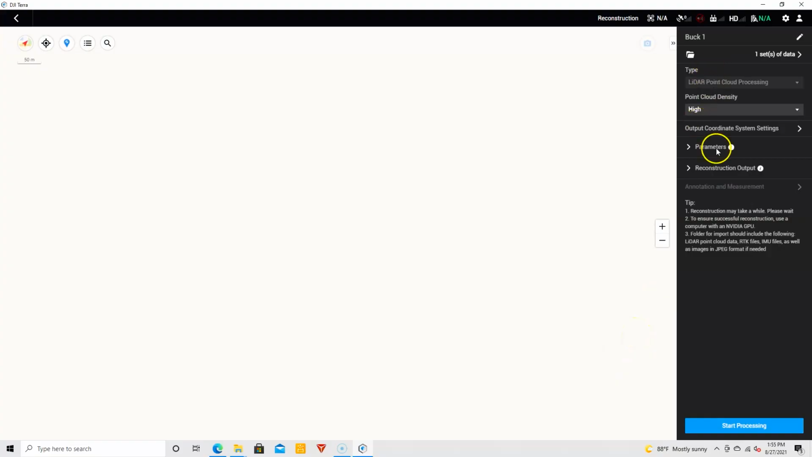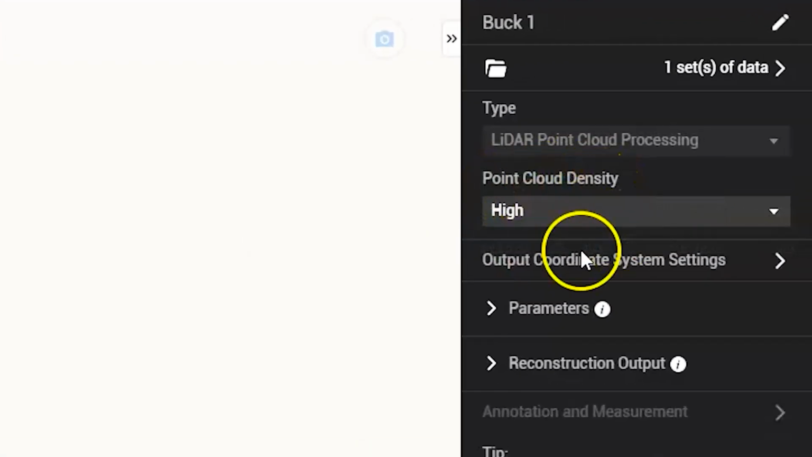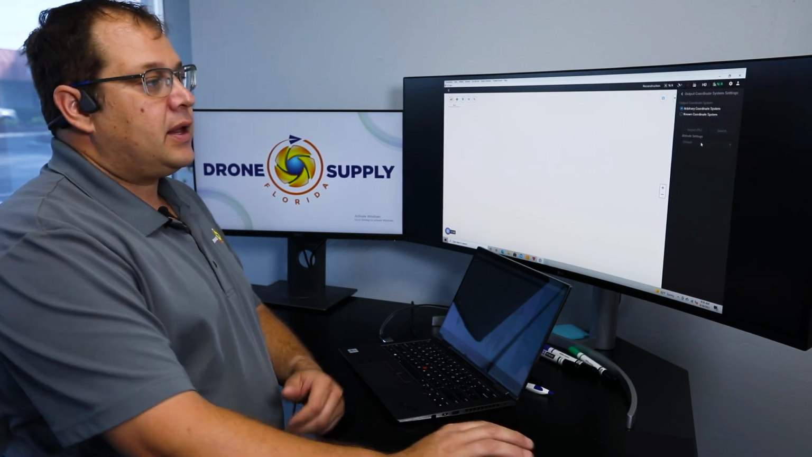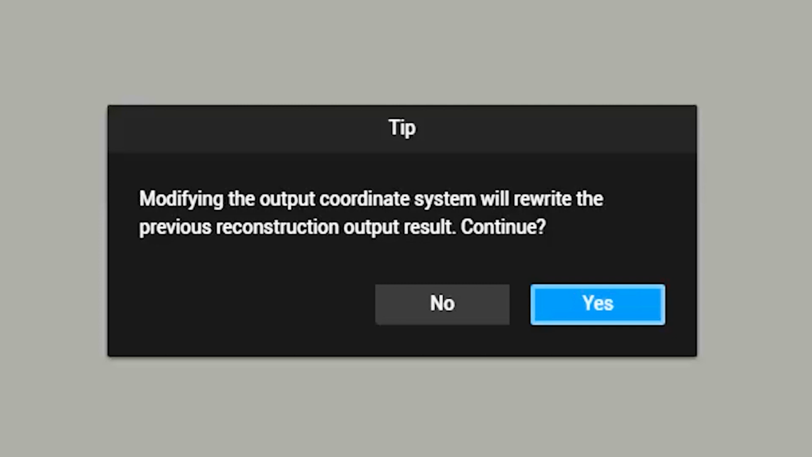Then I'm going to go ahead and look down the settings. The first one's going to ask me my point cloud density. I want to go ahead and leave that at high. Then it's going to ask for the output coordinate system. Now this is really important. You have to know what your output coordinate system is for your area. Now we're going to use the known coordinate system here. Click OK, yes. And I'm going to hit search.